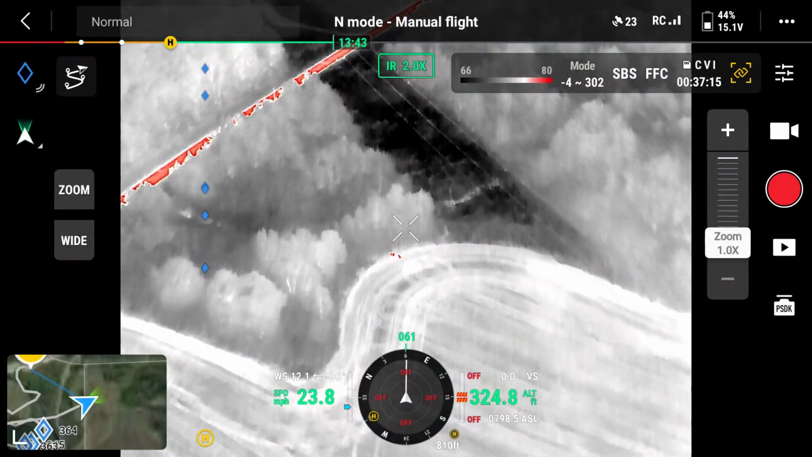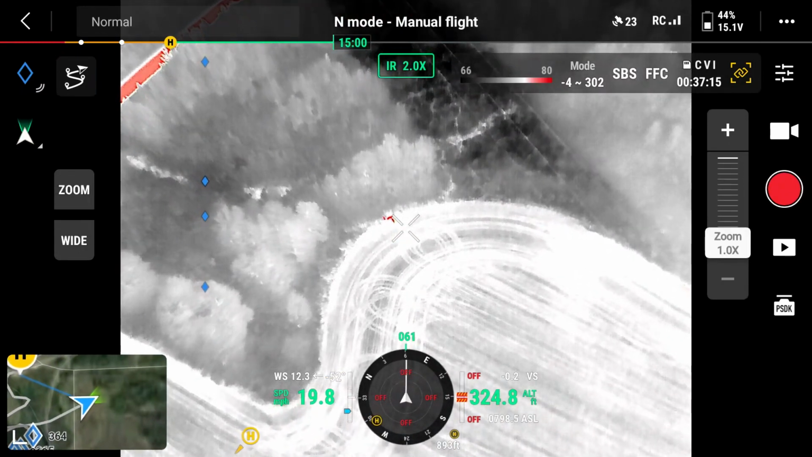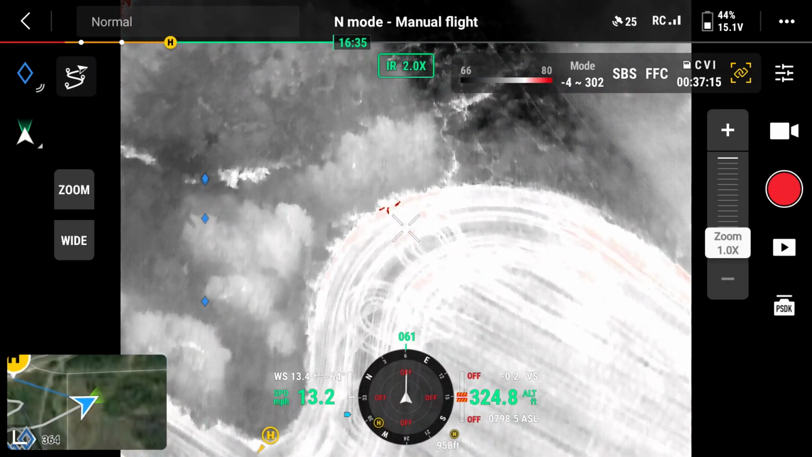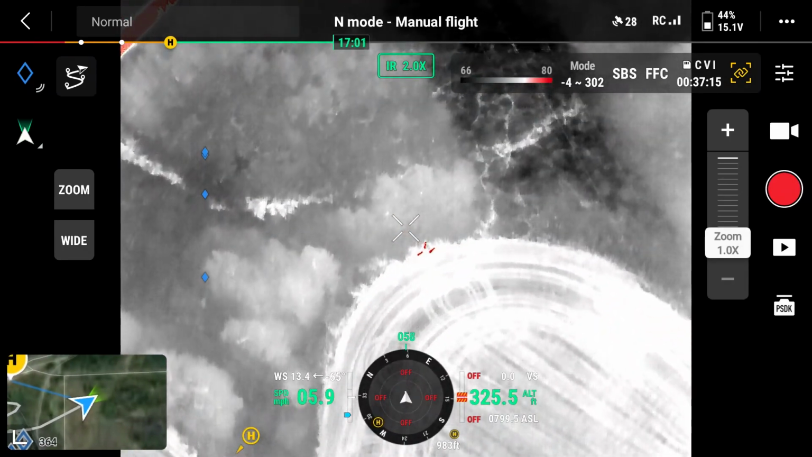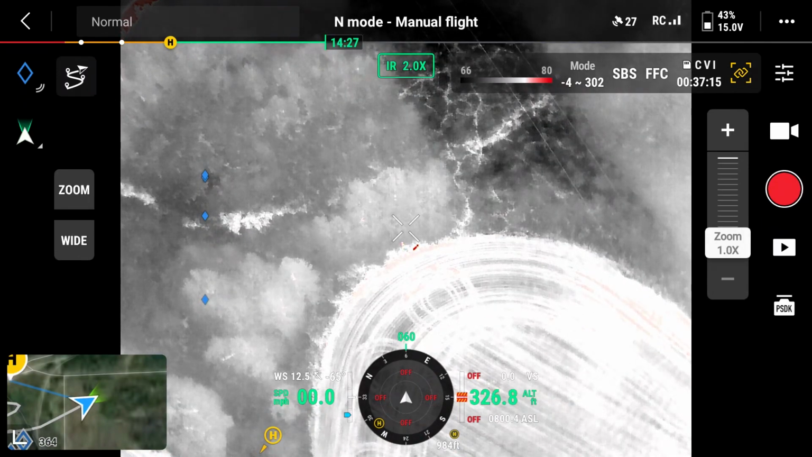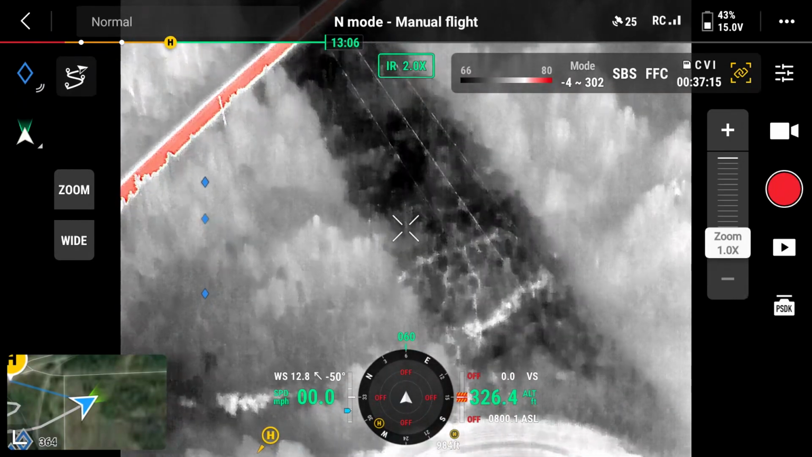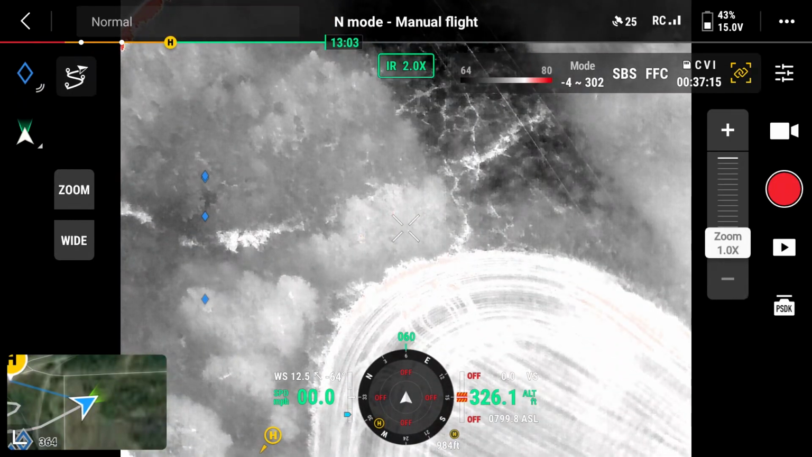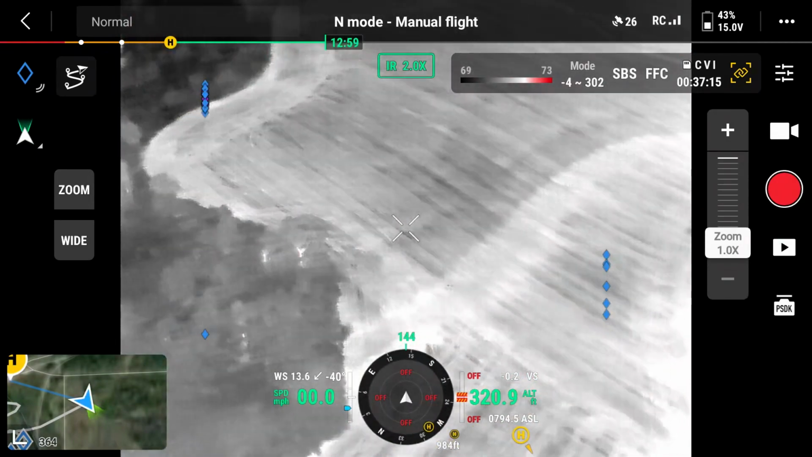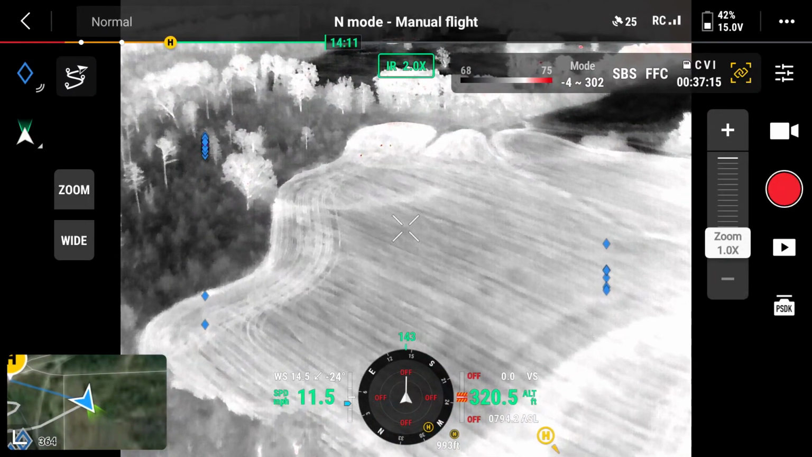So I'm just looking for a few more subjects to put under it. I think these guys run off before I even get situated on them. That's one thing. I think you can sneak up on wildlife during the daytime more than you can at night, and only because they expect it to be calm at night, and the drone does have lights, and they may even see that.